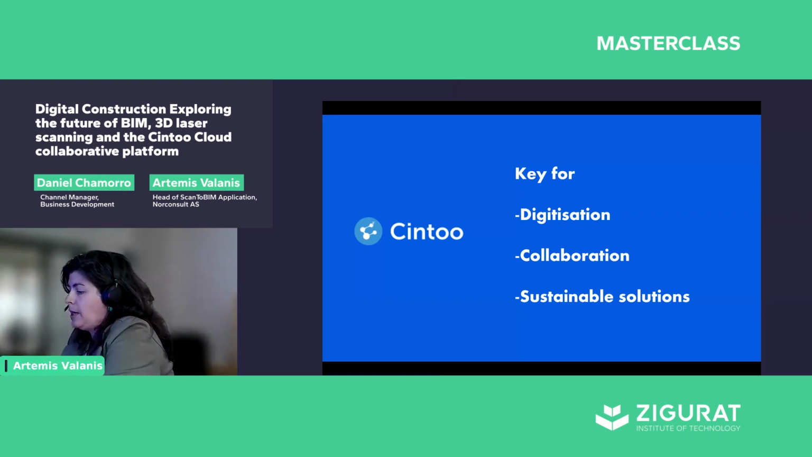Around each project, we have a number of partners, several designers, not necessarily from our company. And then sharing data and models becomes very important in order to ensure a good process. We will show some examples, and we will try to explain why we see Cintoo as a key for digitization, collaboration, and for the development of sustainable solutions.